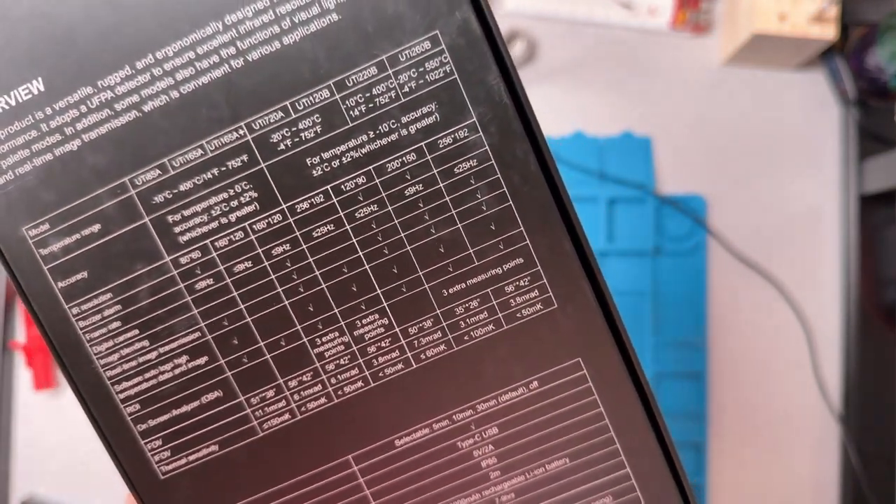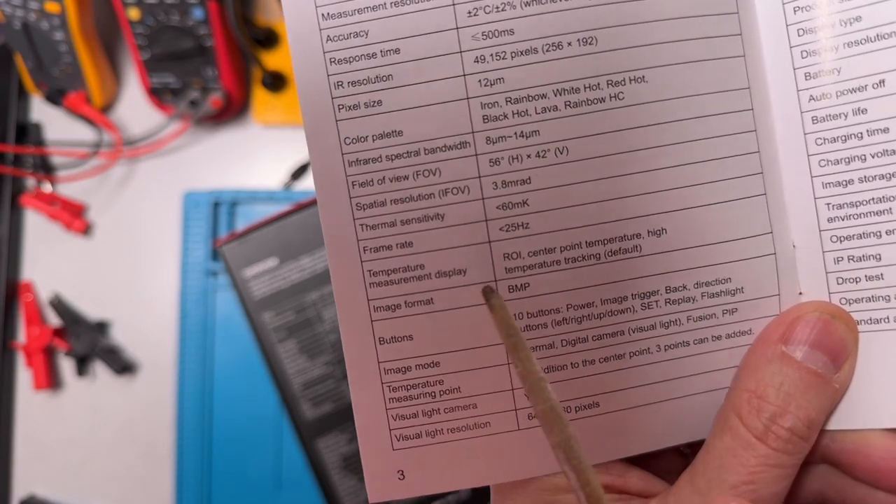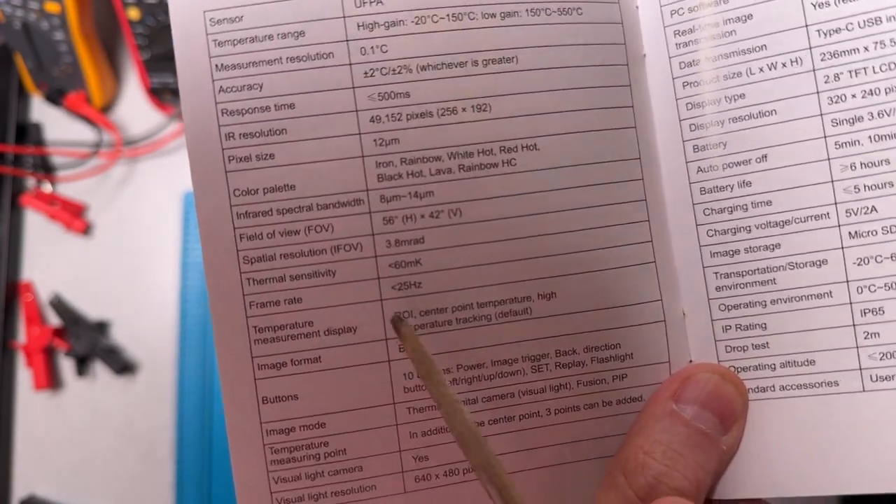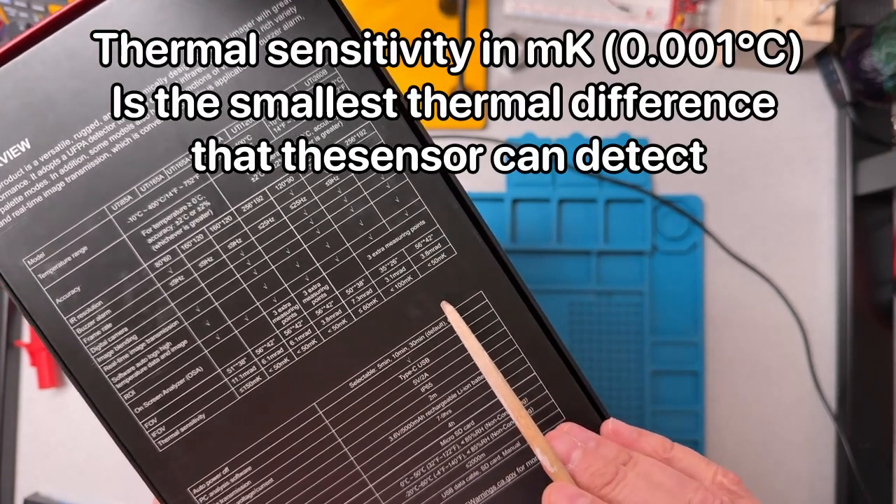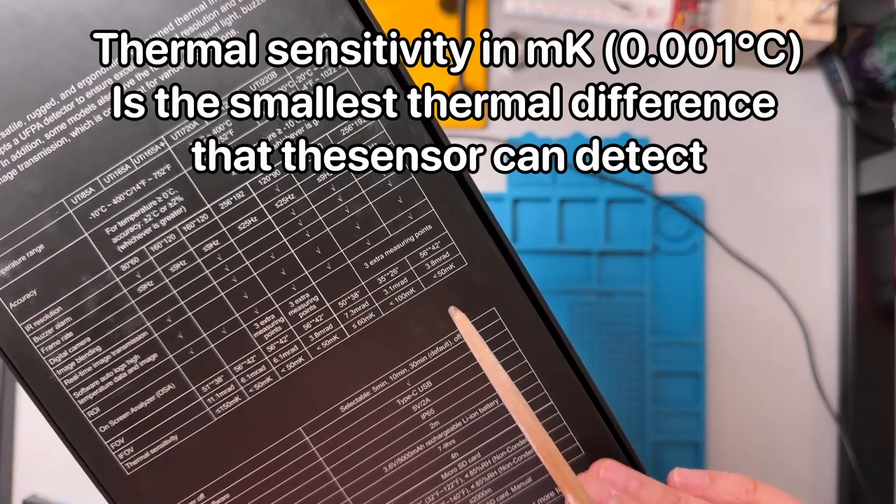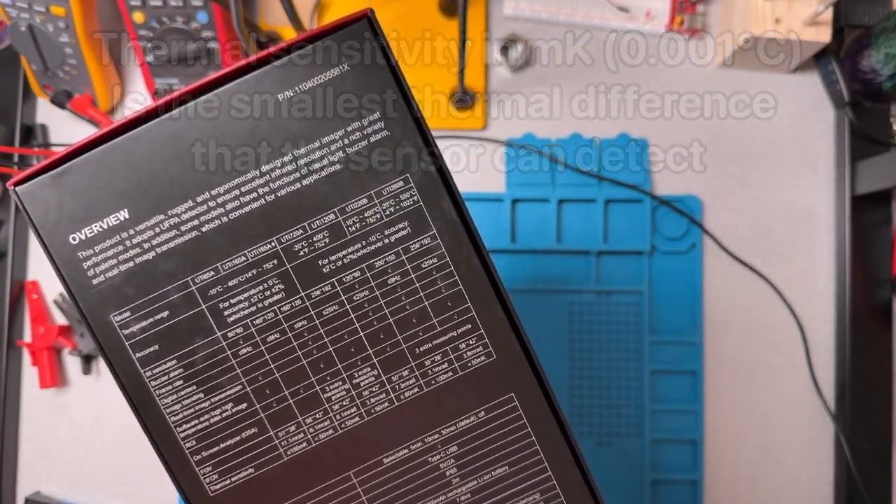The one thing that's confusing is that when we look at the specifications for the model in the manual, the thermal sensitivity, if you can see it here, is given as less than 60 millikelvins. And so that's a little confusing. The millikelvin rating tells us what the smallest thermal difference is that the thermal sensor can pick up. And so a smaller difference being picked up by the sensor is, of course, better. And so having a 50 millikelvin sensitivity is better than a 60 millikelvin sensitivity. So that's a little bit of a puzzle.